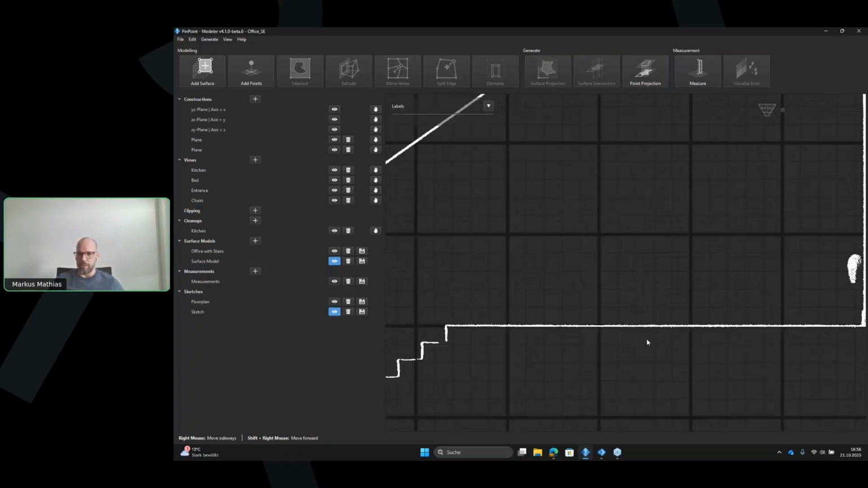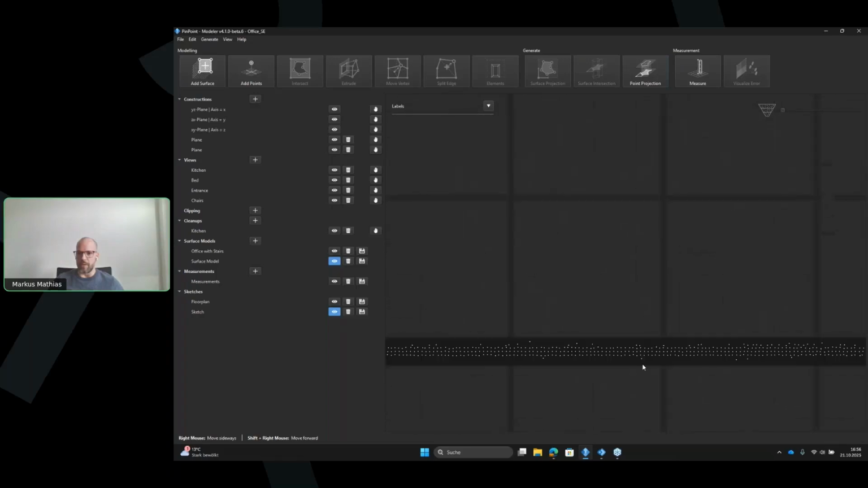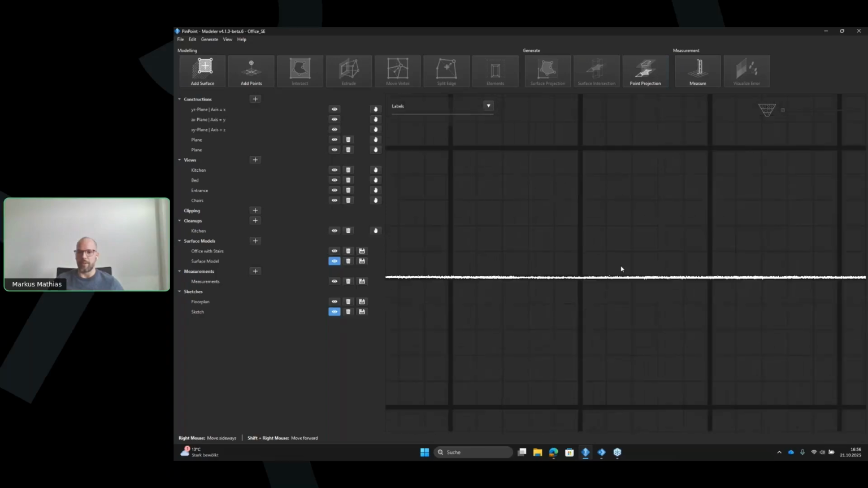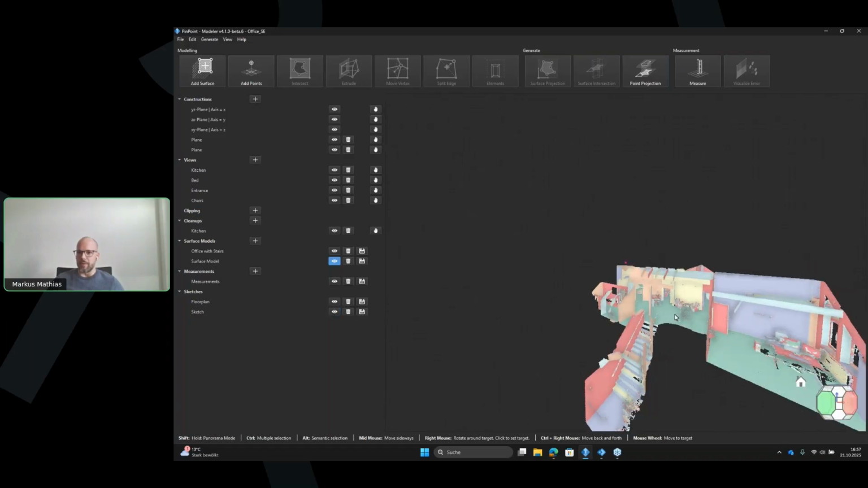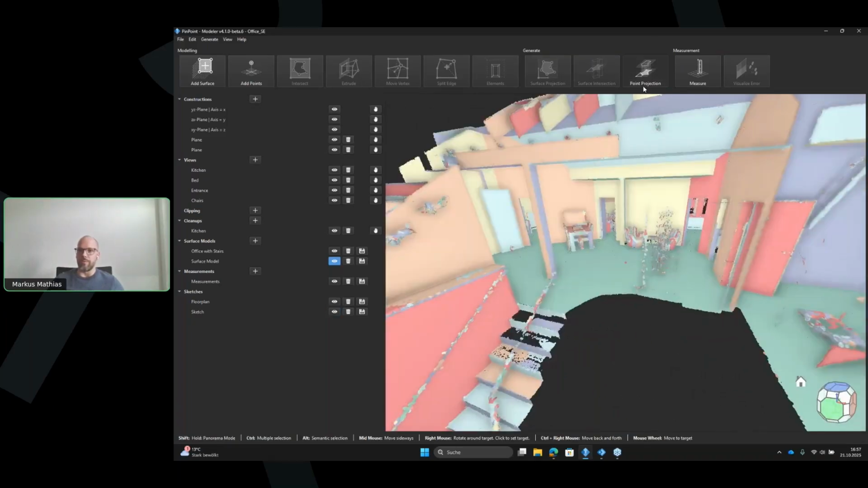If you go here very close, you will see that at some point you actually see the individual points that were projected to these planes. So as you can see, it's super simple to generate a first intersection. You could also do, for example, an orthophoto. I just go in a different direction.